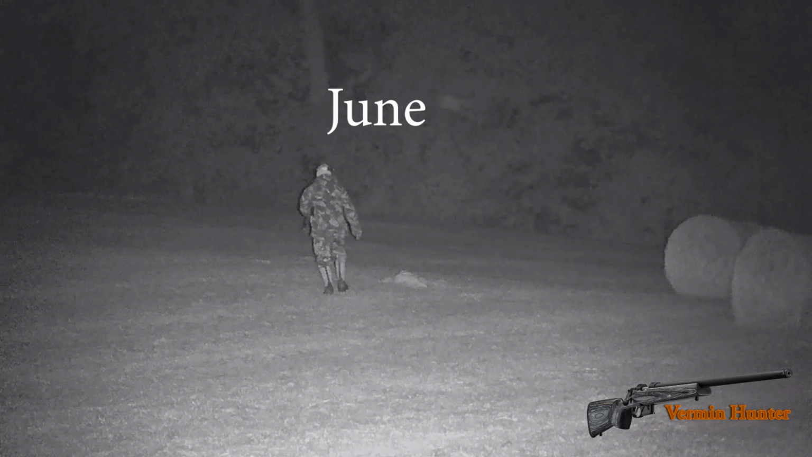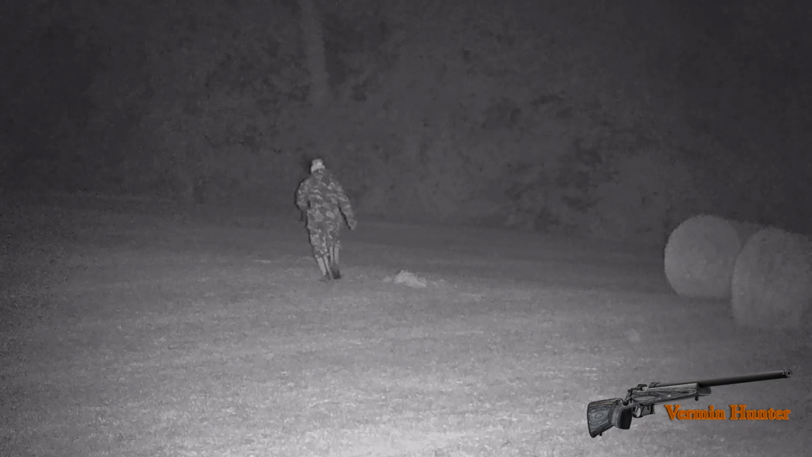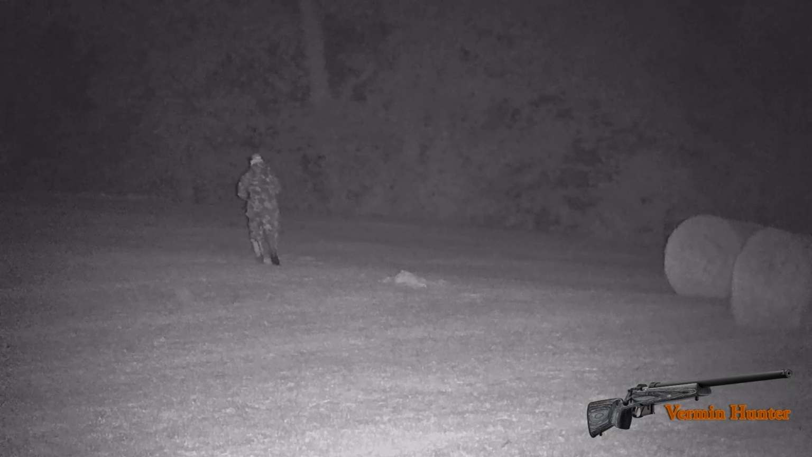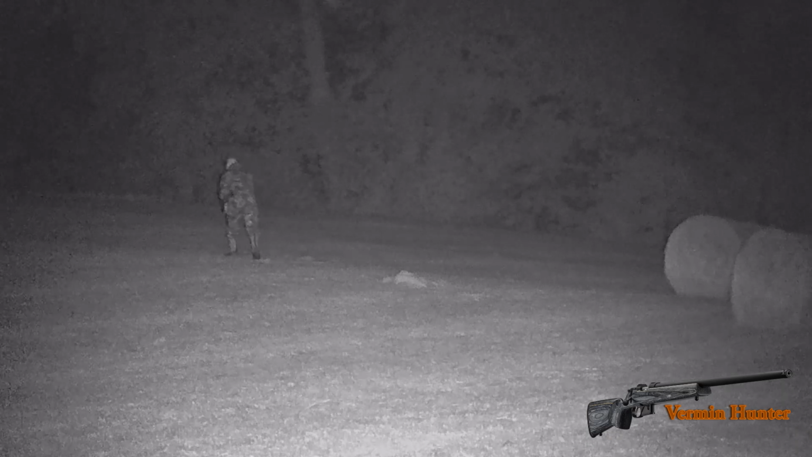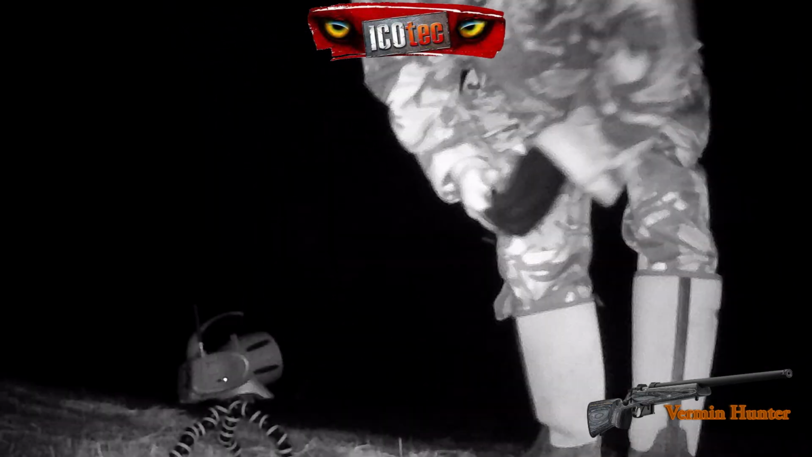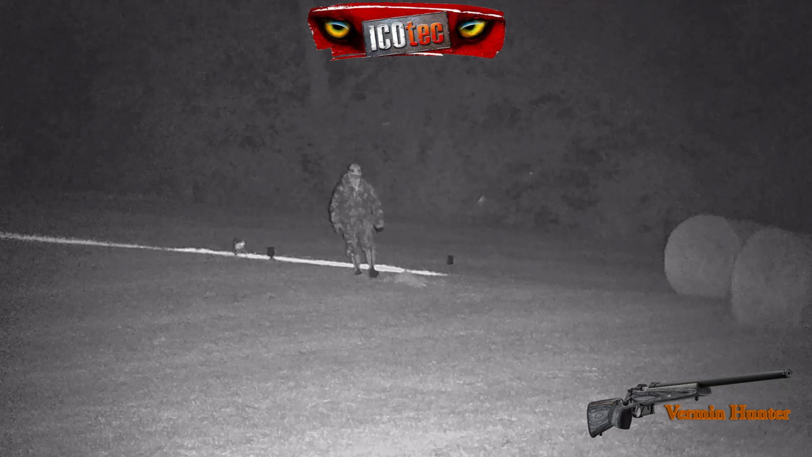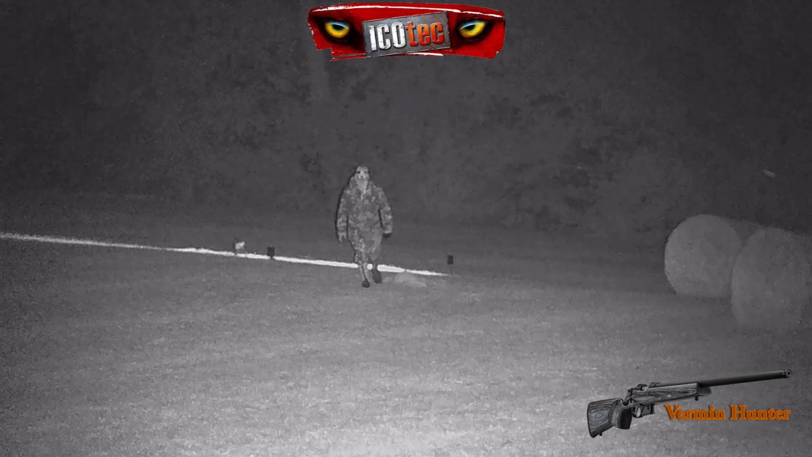And here we see me walking out with my GC350 Icotech, and I play various amounts of calls on that. Put it down on the grass in this particular time. I normally use something like a distress call from a vermin, i.e. like a rat or a mouse, particularly because the bale has been around and there's a lot of detritus, a lot of bits being cut up from the baler as he's cut the hay.